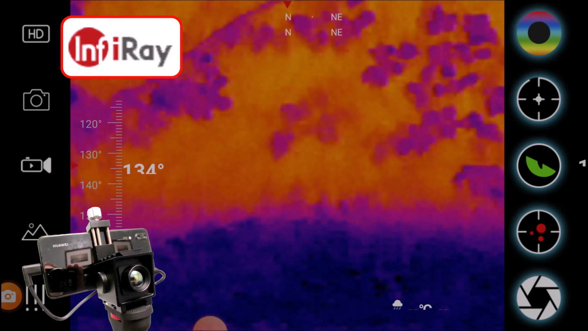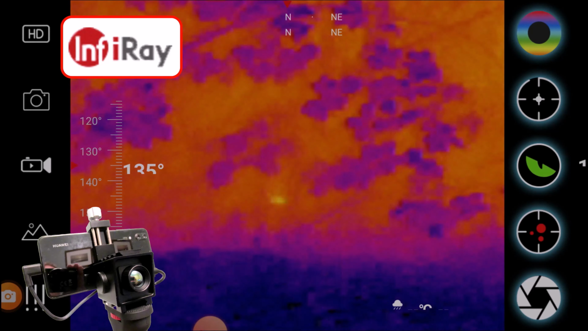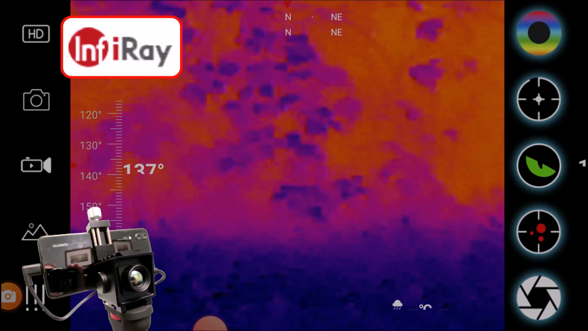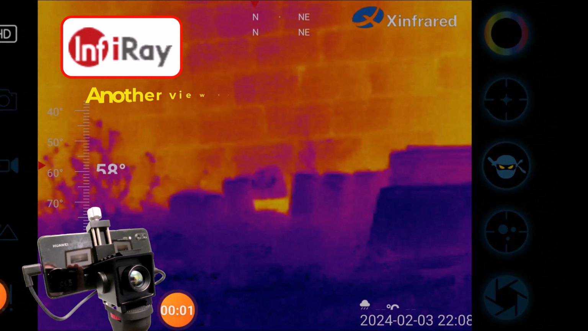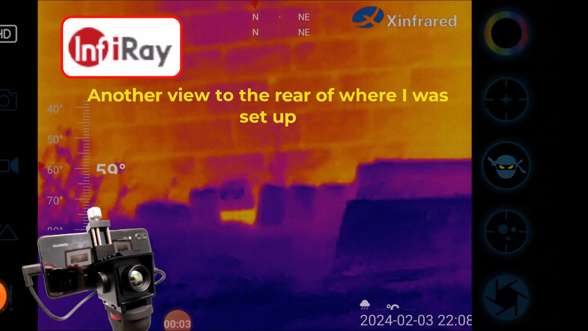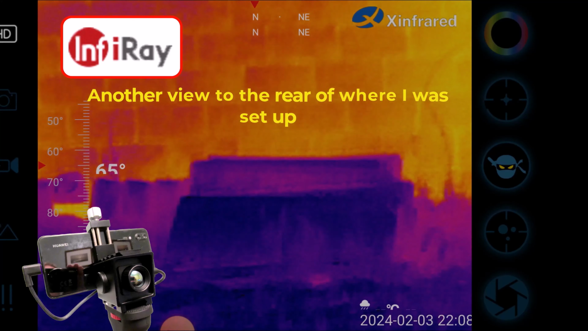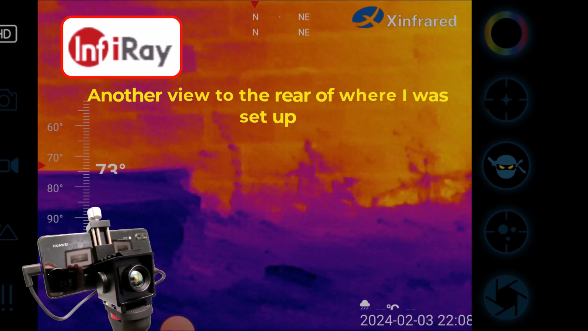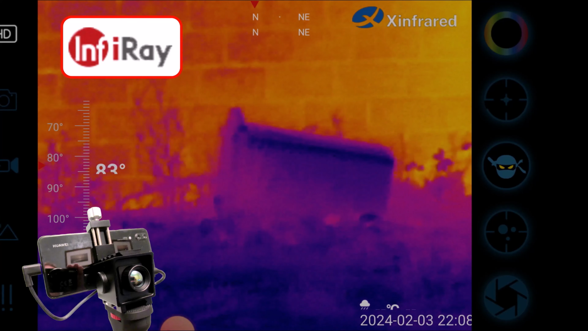He's on the bank the other side of the stream. Right, I got out of the car again for this one. Just a quick scan around the back. Nothing on the bin this time.